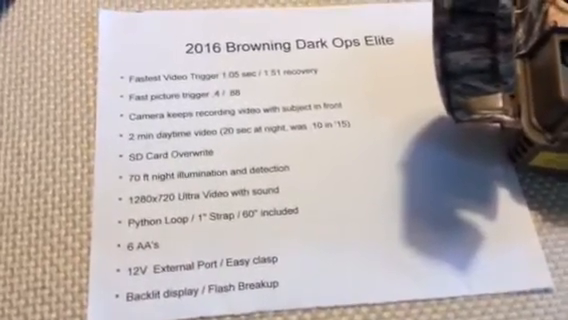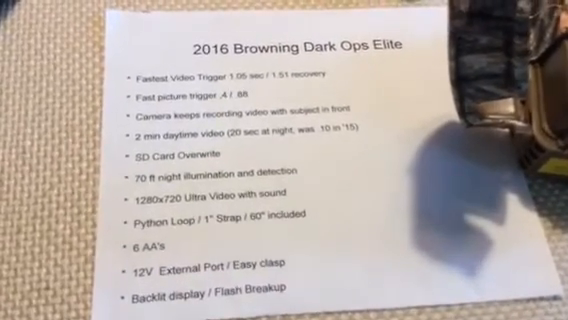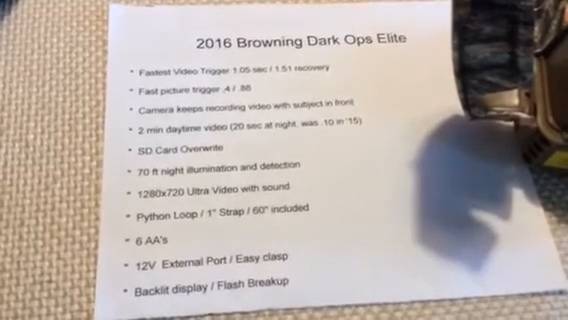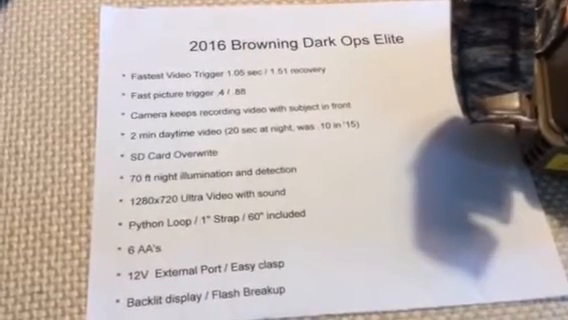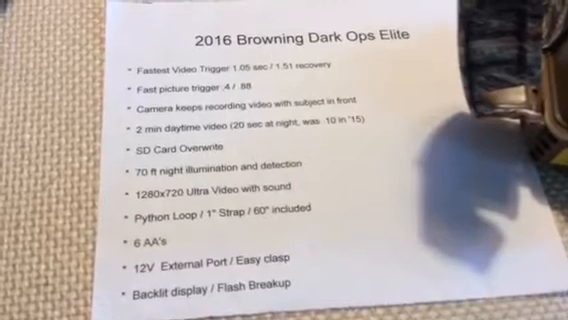This camera retails for about $150 shipped. Fast picture trigger, 0.4 seconds, 0.88 seconds recovery. That's less than a second on the picture trigger. They have this new feature on here called dynamic video recording, where your camera keeps recording video with